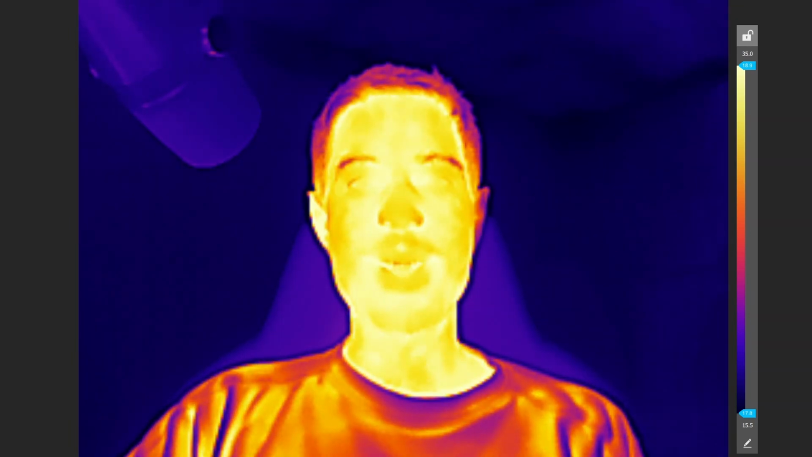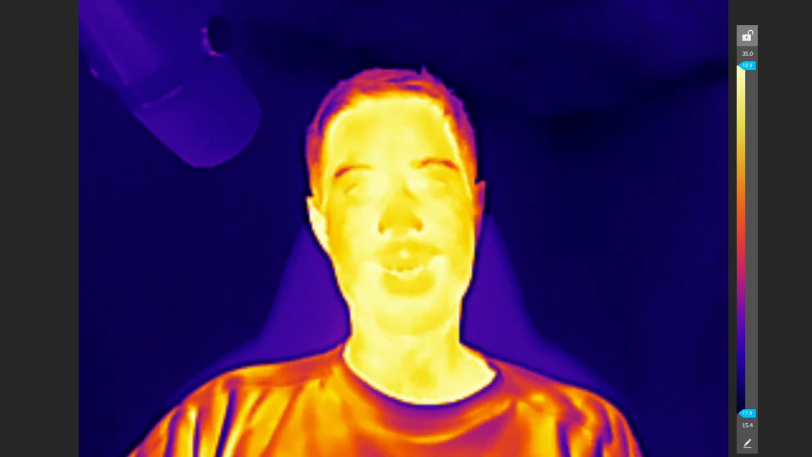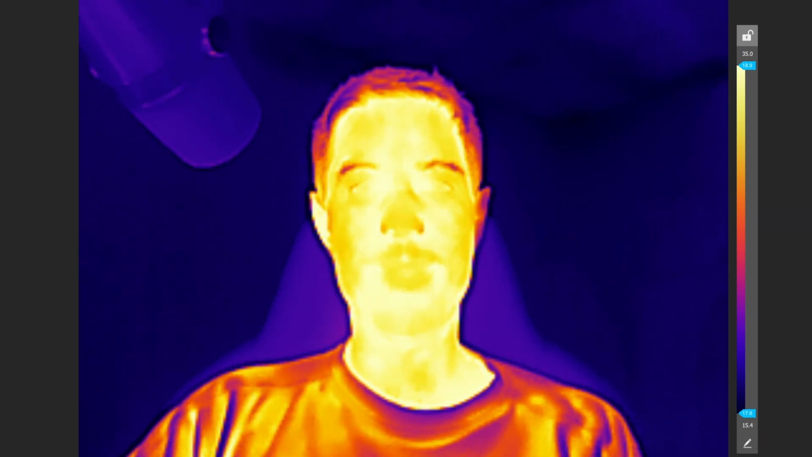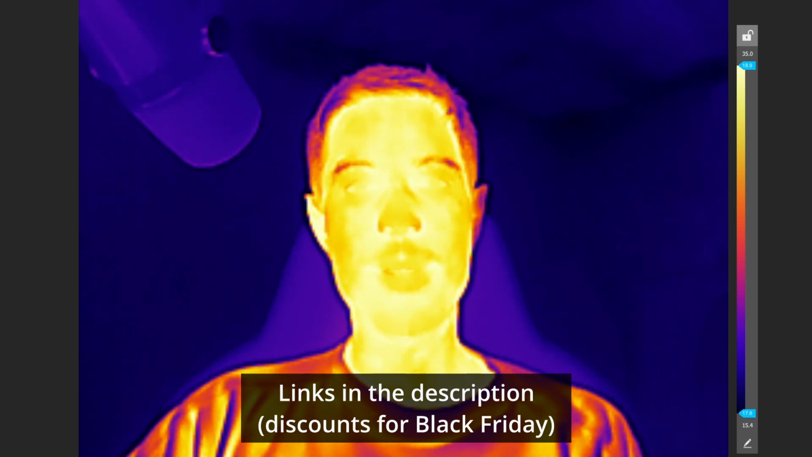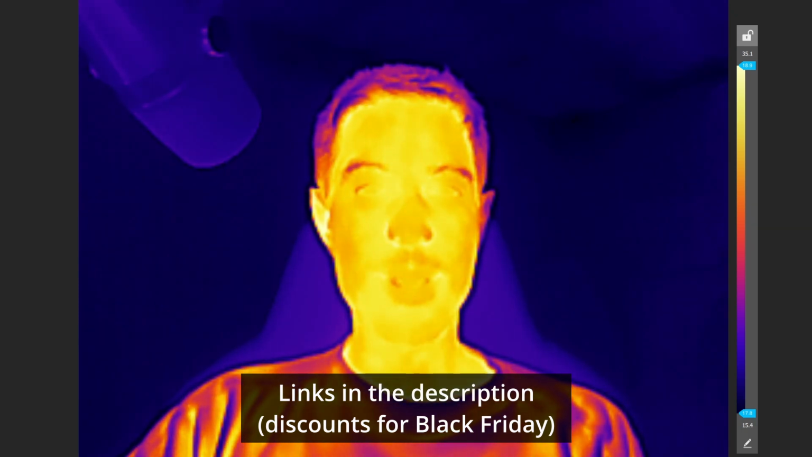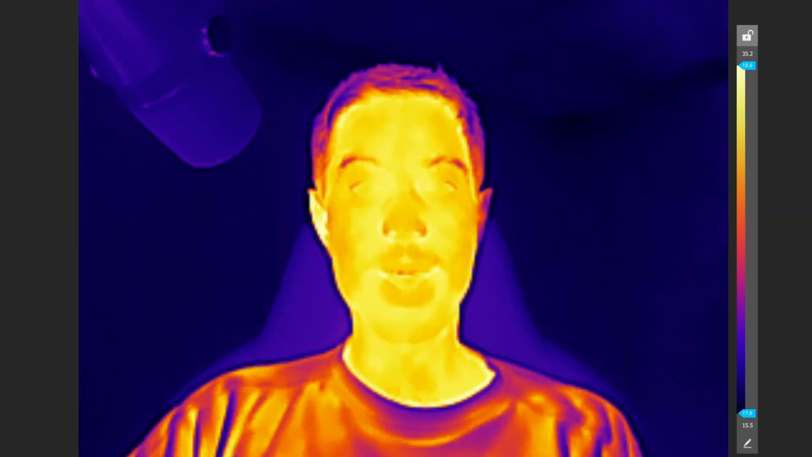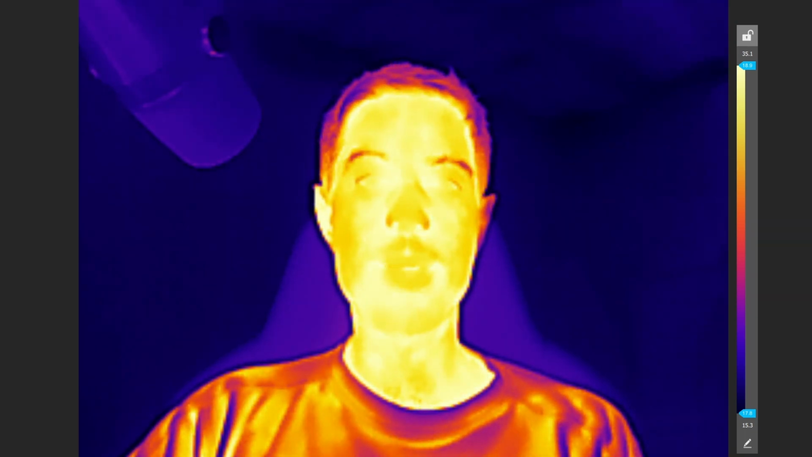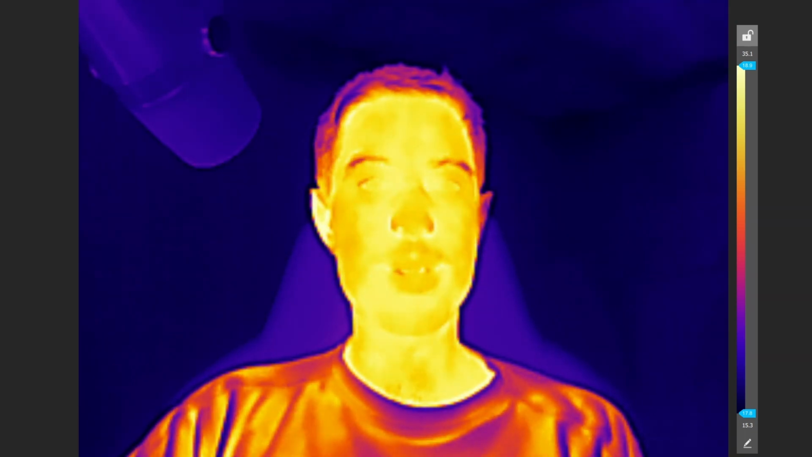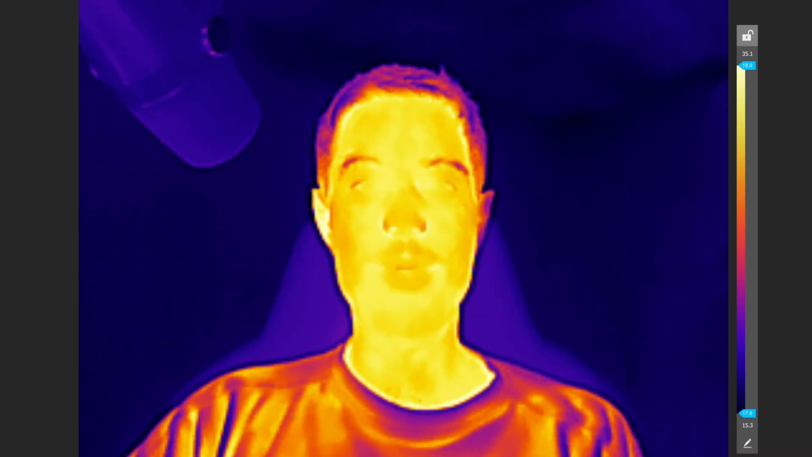So as you can probably tell, I've got myself a thermal camera. Now this was sent to me by the folks from TOPDON, and it's the TC001 thermal camera that you can plug into a phone. So Android or Apple, there's different versions. They sent me the Android one, and I'm going to take it around the house and show you what sort of things it can do, primarily looking for hot spots and cold spots to see where the heat is leaking out of my house.